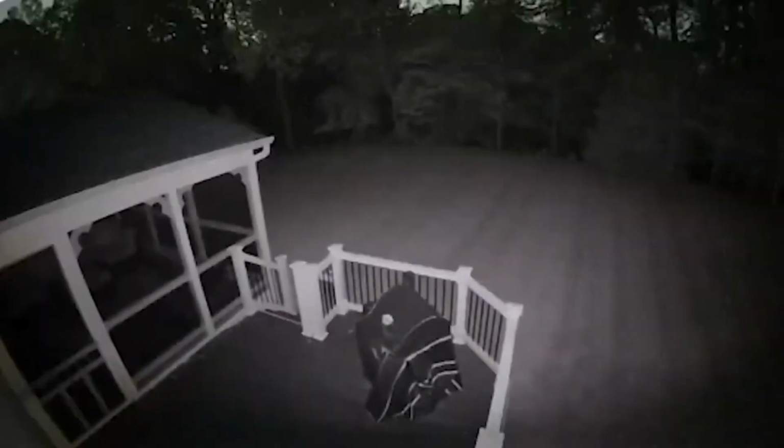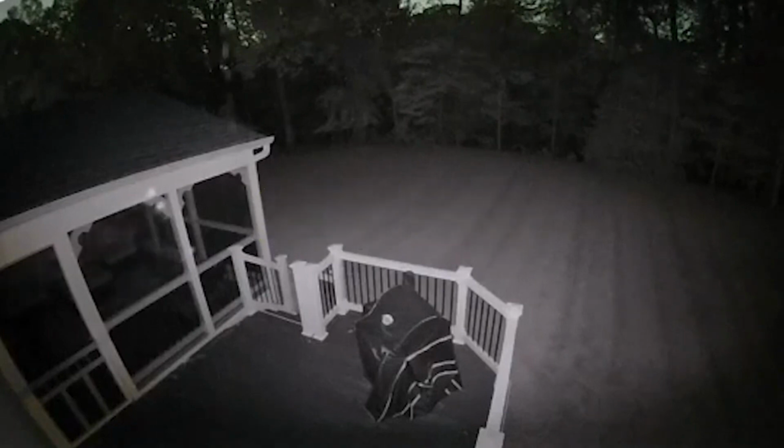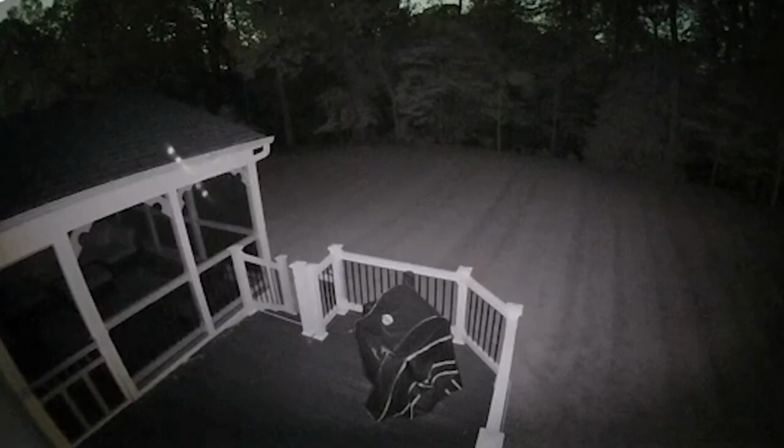The second footage is of ghost orbs. A home security camera in Maryland caught a line of brightly lit orbs moving above the backyard of a house. The strange thing was caught on a Ring camera at home in Bowie on Saturday night. No one knows what it was.